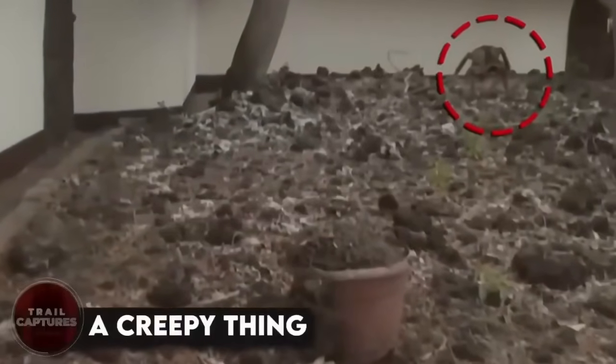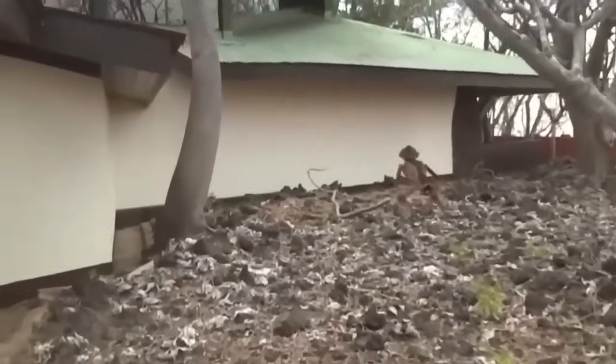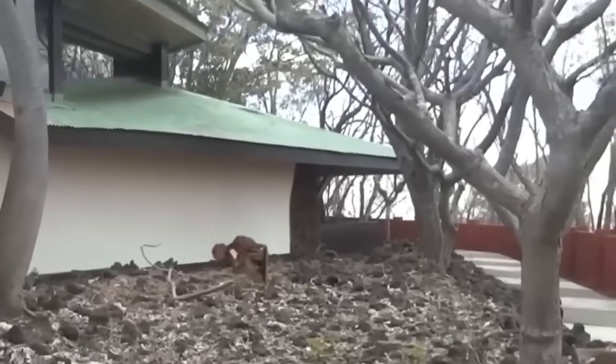A creepy thing. This man happened to capture a creepy alien-like creature on camera. He was continuously hearing noises from the back, and he had to go check. And that's how he came across this. Was it an alien or just something fake? I guess we'll never know. But if it was true, I say we all hide in our homes, because who knows what other weirdness is lurking out there.